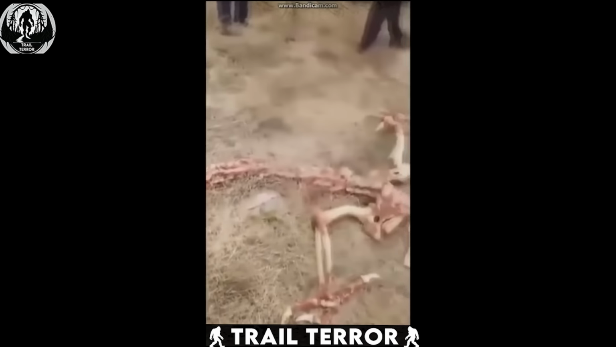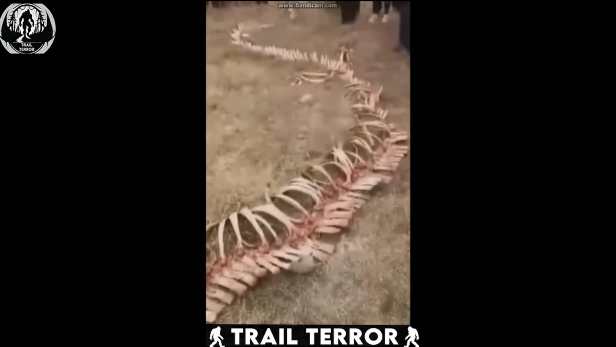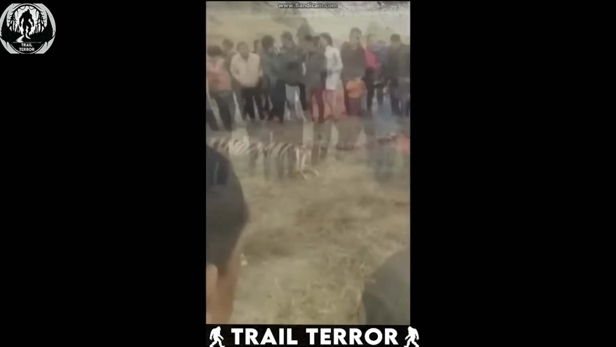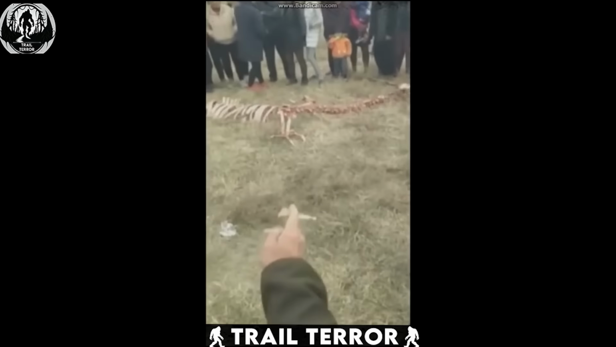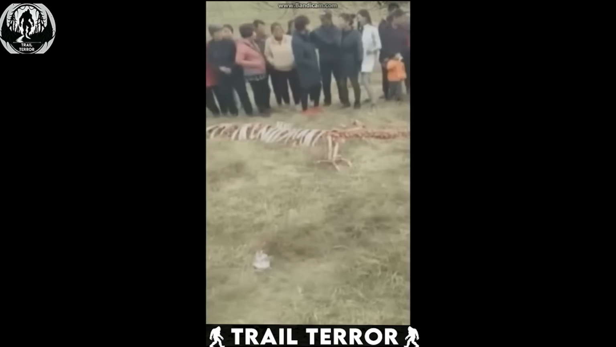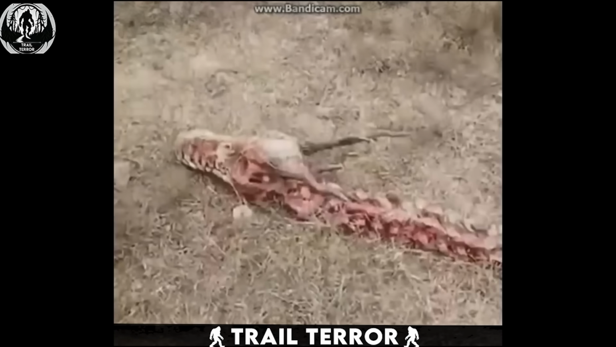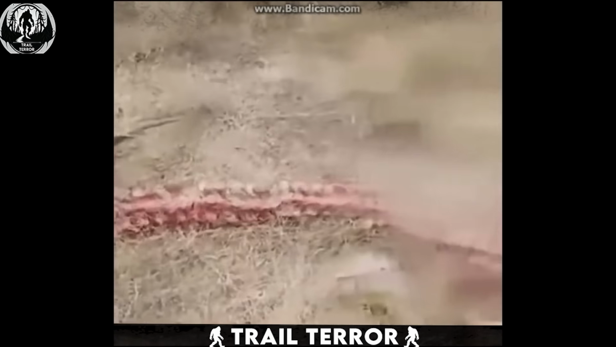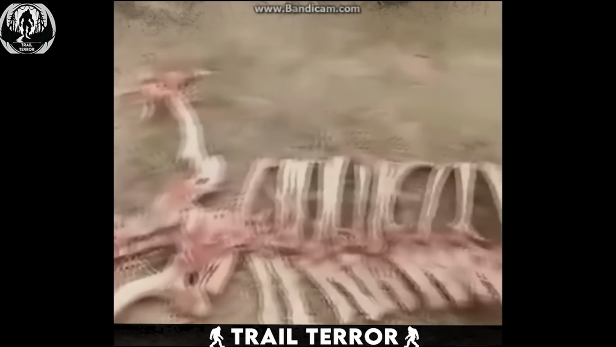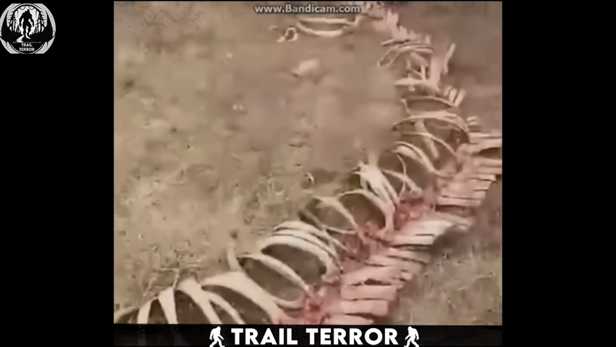This strange footage originates from a Chinese video sharing platform, showcasing a discovery that's difficult to comprehend. In it, villagers are seen as they stumble upon what appears to be the skeletal remains of a creature resembling the mythical dragons of legend. The skeleton is striking, featuring a small head, elongated neck, sizable torso, and an impressive tail, reminiscent of the fantastical beasts we've seen depicted in stories.